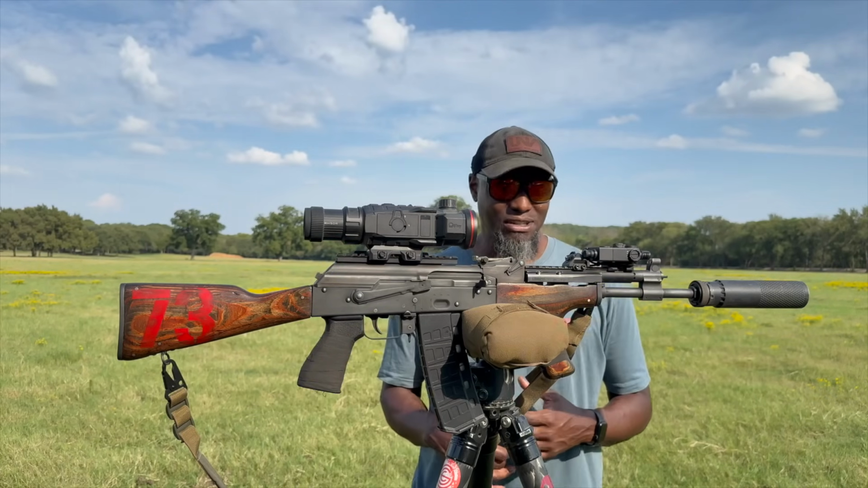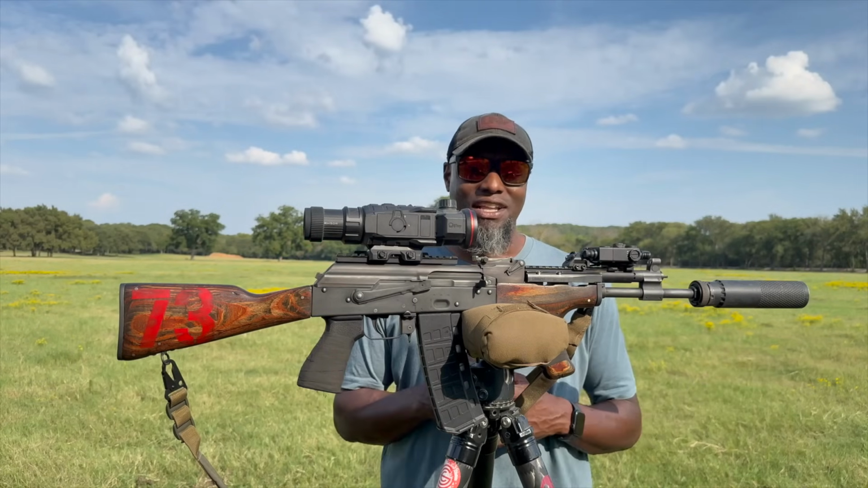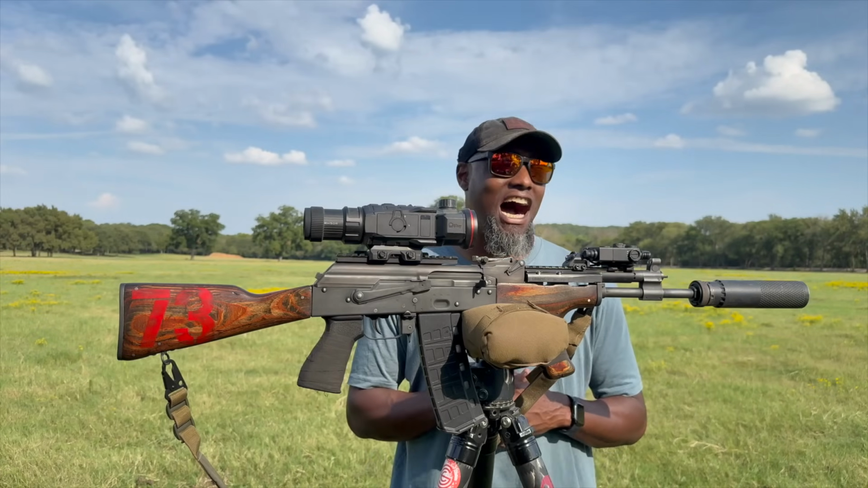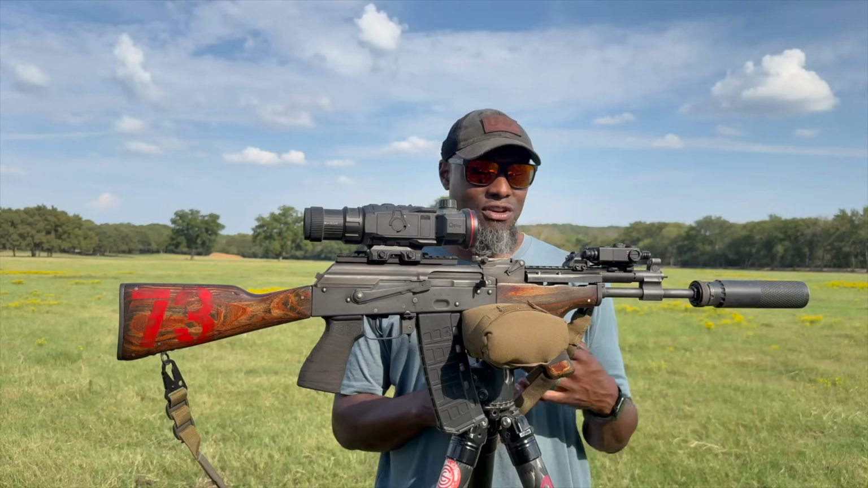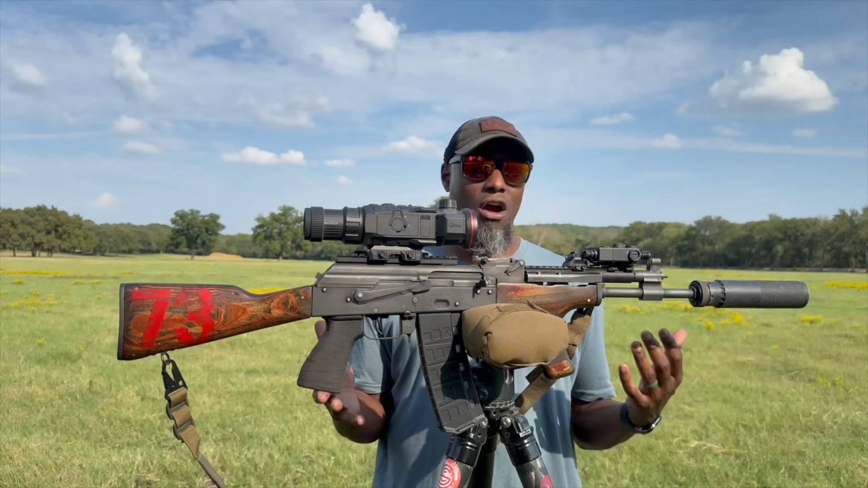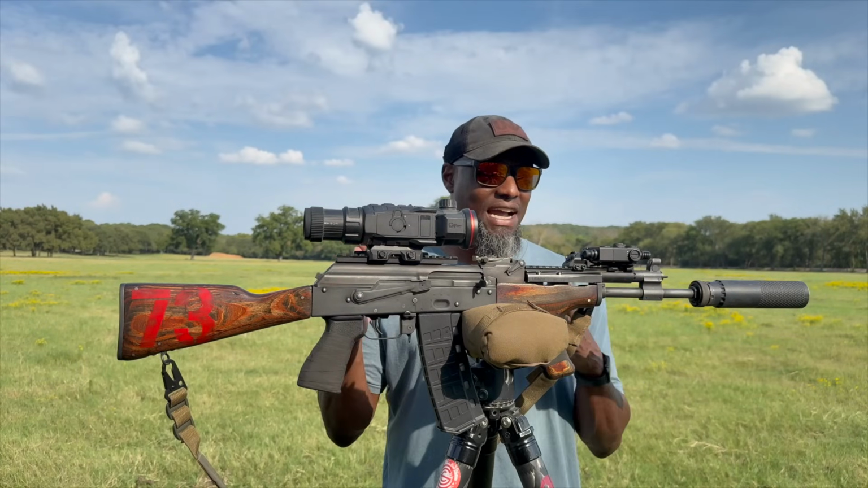But folks, at the end of the day, I think it's a good buy. I really do. If you're an AK guy, that's a lot of money. And you can easily customize one of your older bolt guns or buy yourself a really good AR. I think you really got to be a fan of the AK platform to spend that kind of money.